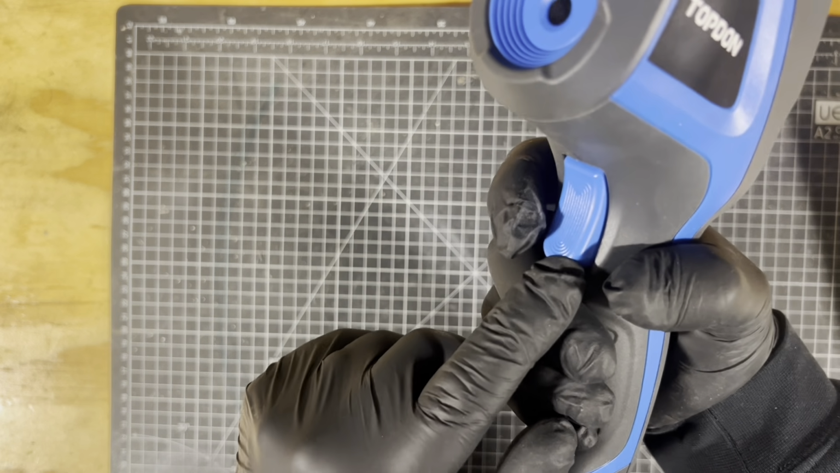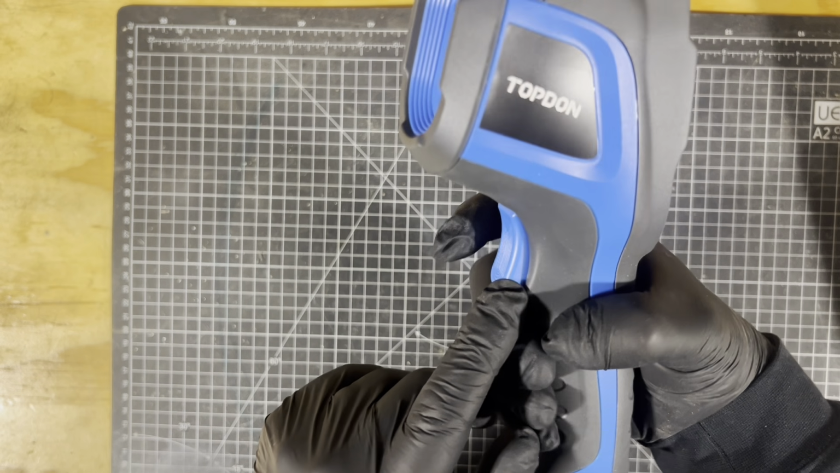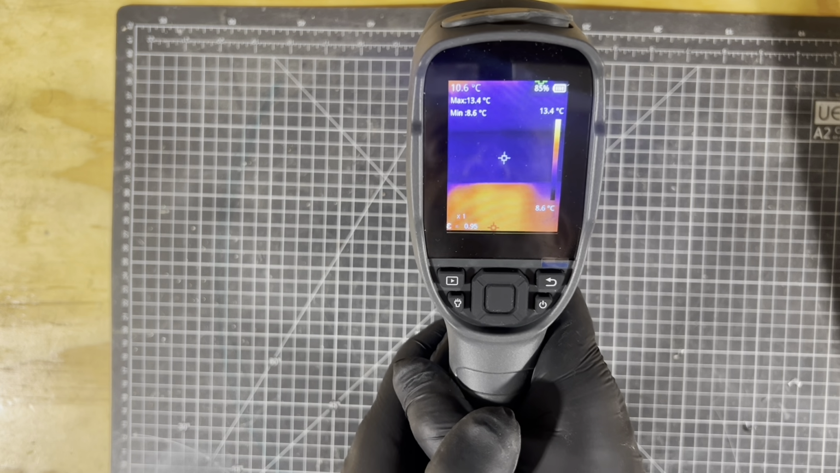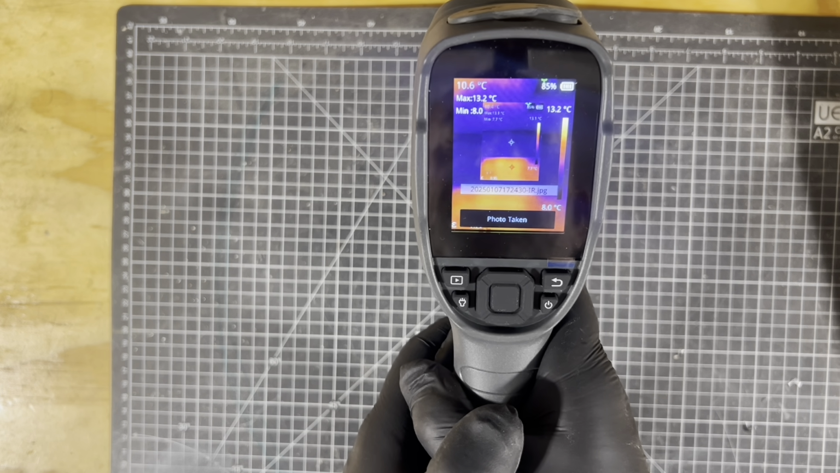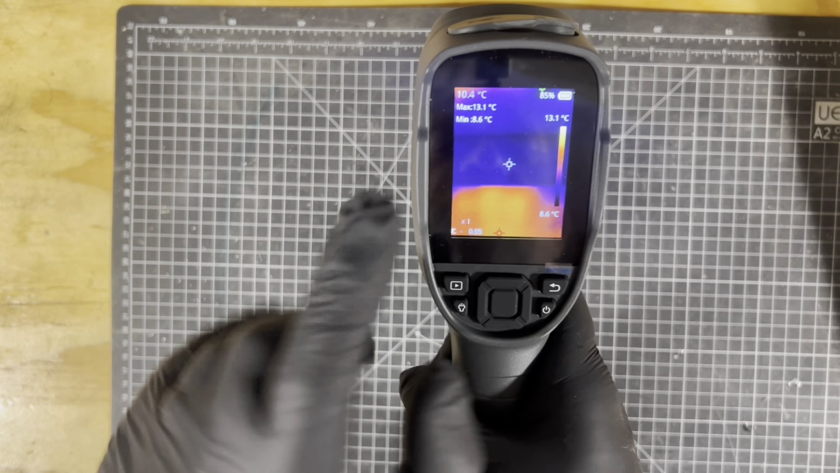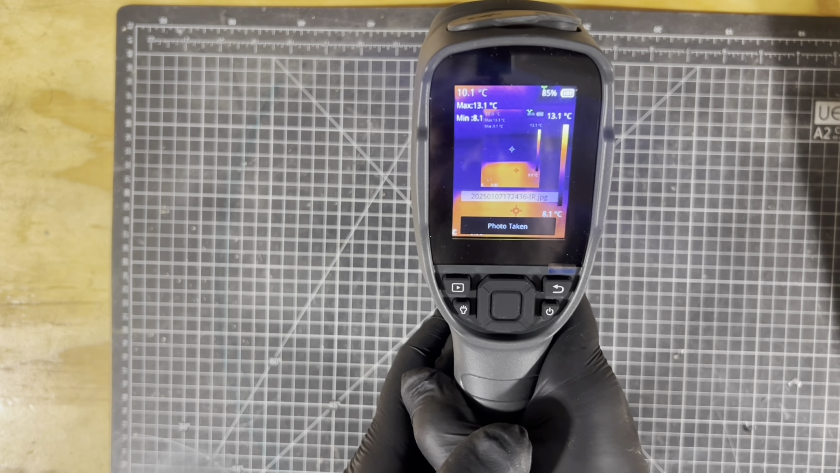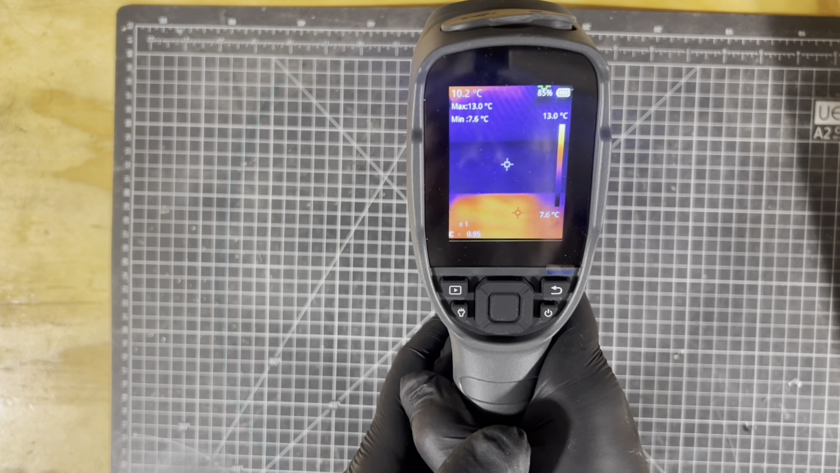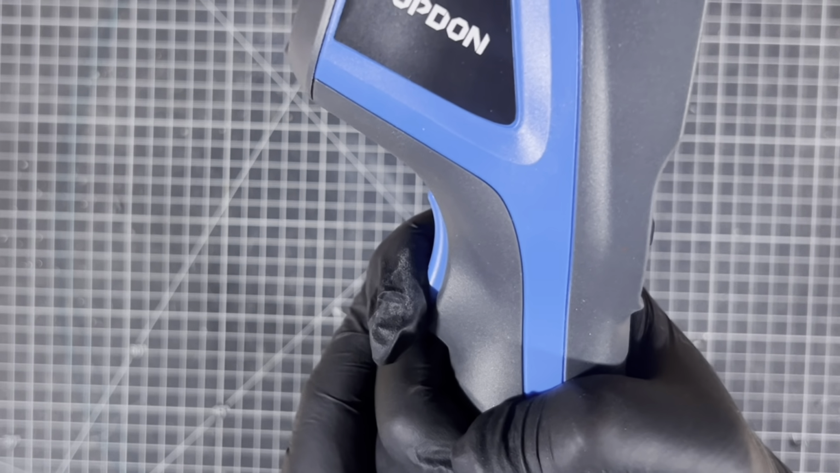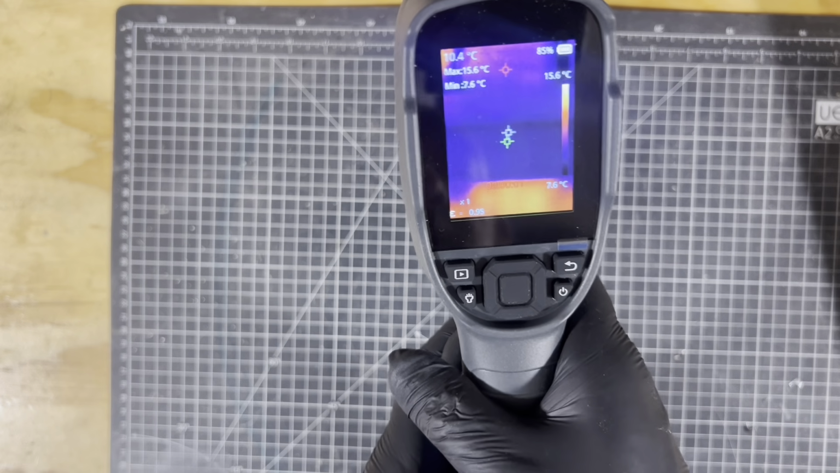And then there's the trigger at the front for taking photos or videos. So press it once, let's press the trigger, and it takes a photo. The name of the photo is actually the date and time as well, which is handy. So if we do it again, you see on there, it's a code, but it's actually the date and the time. And then to do a video, keep your finger on the trigger, and it starts recording.